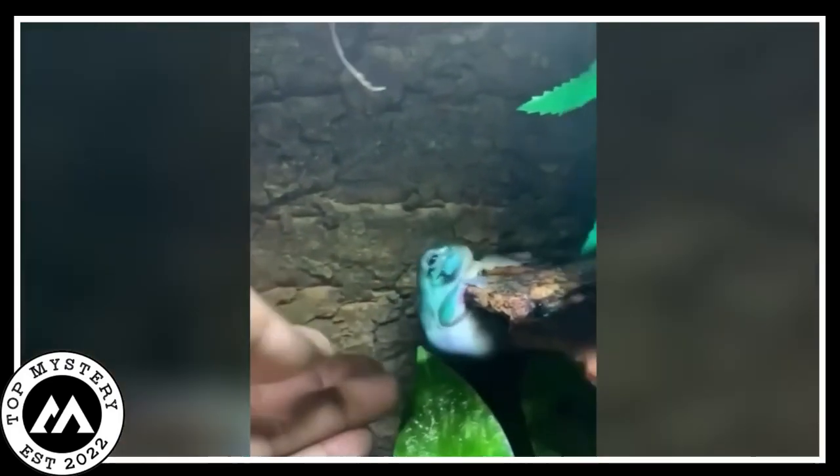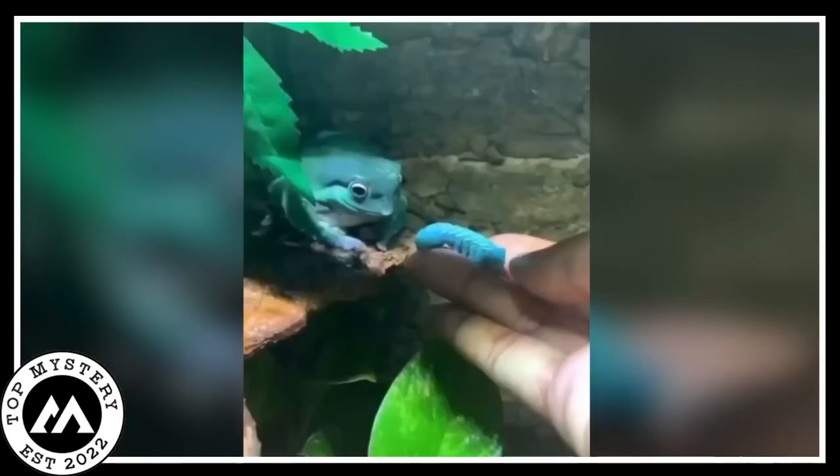So here's a cute scene caught on camera, a person playing froggy waiter to a blue clumsy frog. Picture this little guy getting all excited about a hornworm treat. It's like the frog's version of a gourmet meal.